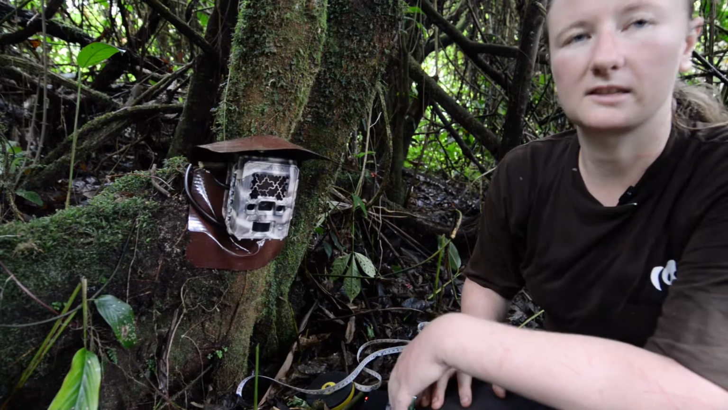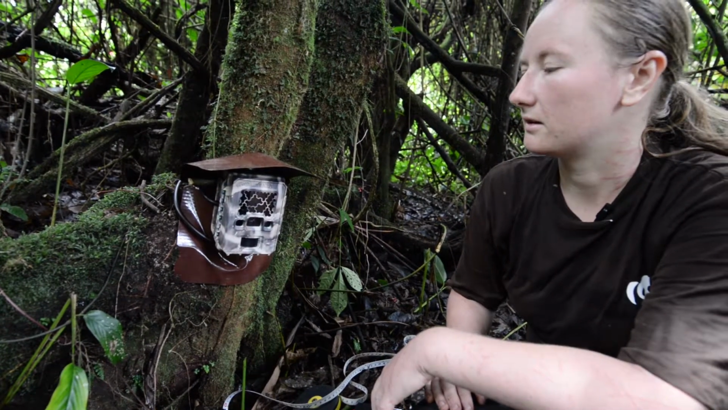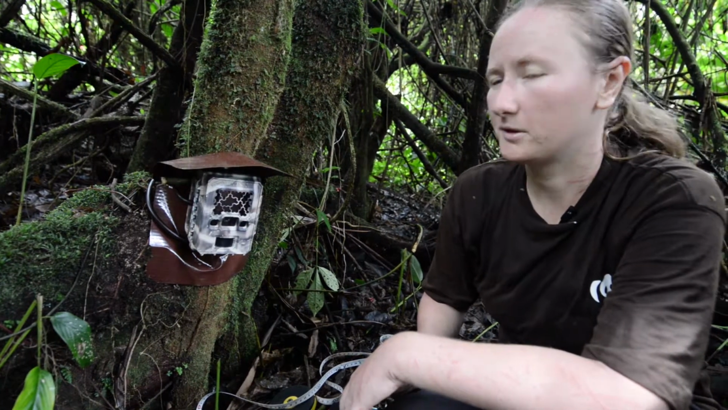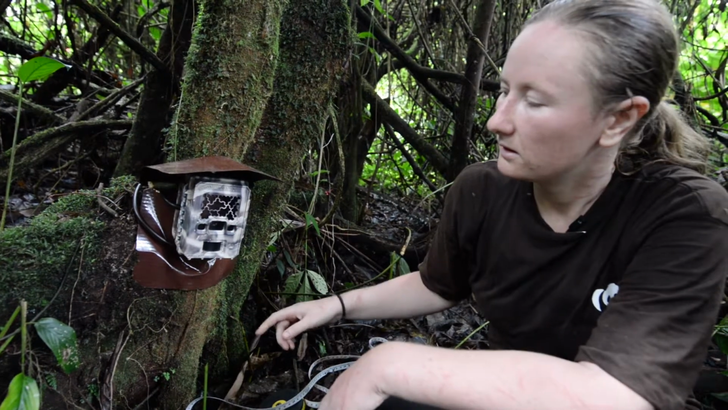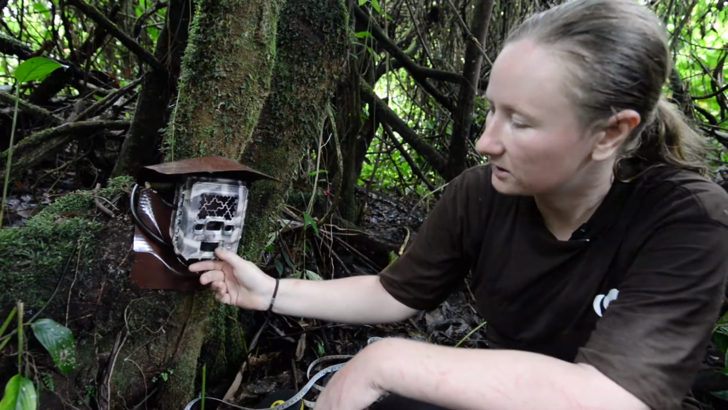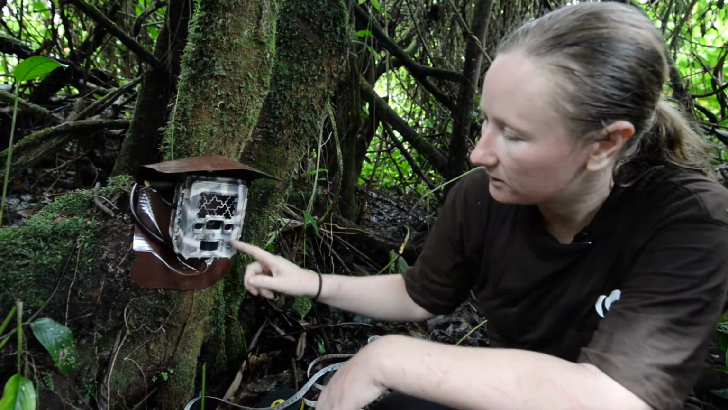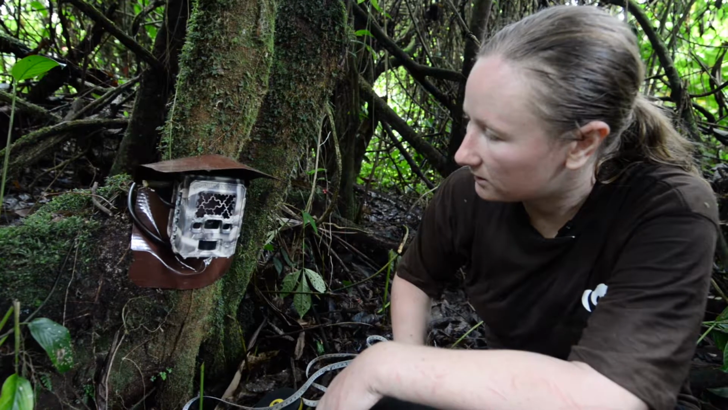When the camera is actually armed, you will not be able to see any light. It will use an infrared flash at night, but that is not visible to the human eye. We have here our motion sensor. Here's the heat sensor, the camera lens, the walk test light and the infrared flash.